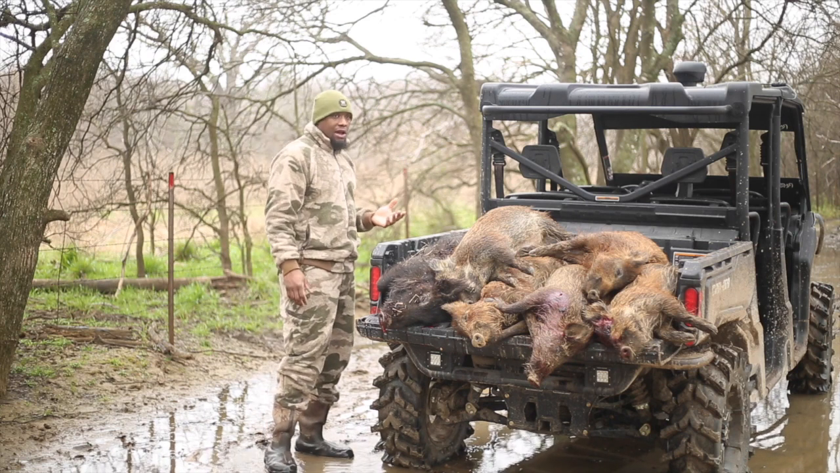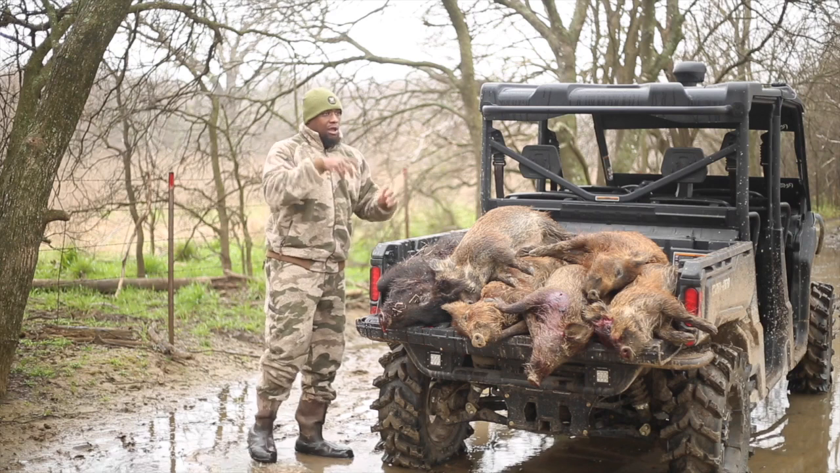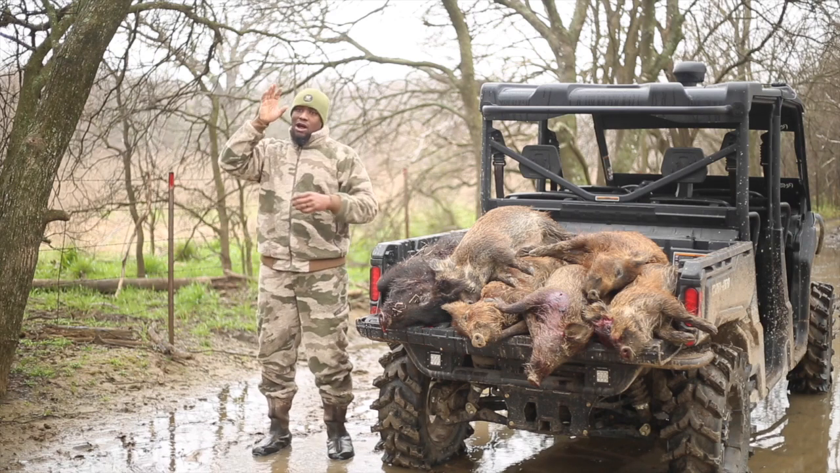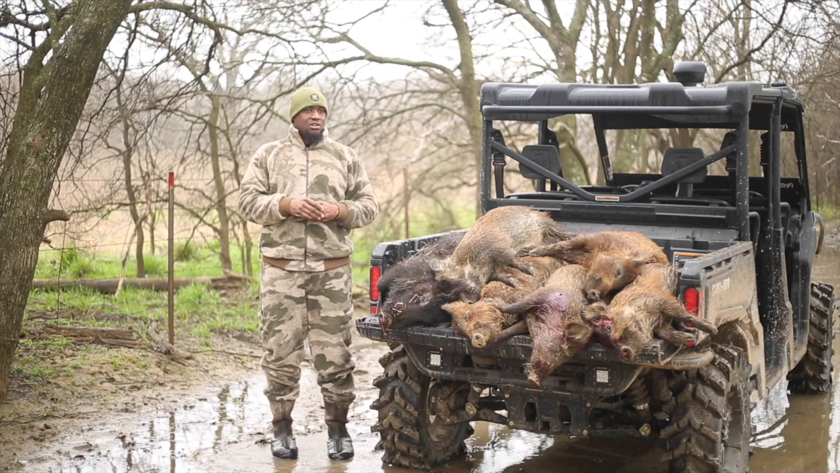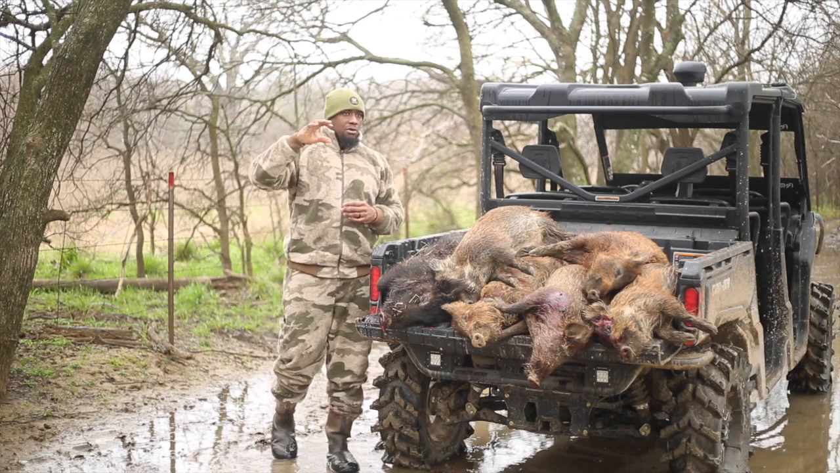So I'm looking around in the open pasture. I don't see anything. I pick up the rifle, and I'm scanning. I'm looking off to my right, and to the west, they already worked their way across. They were running. It was crazy. So they end up running to the south.